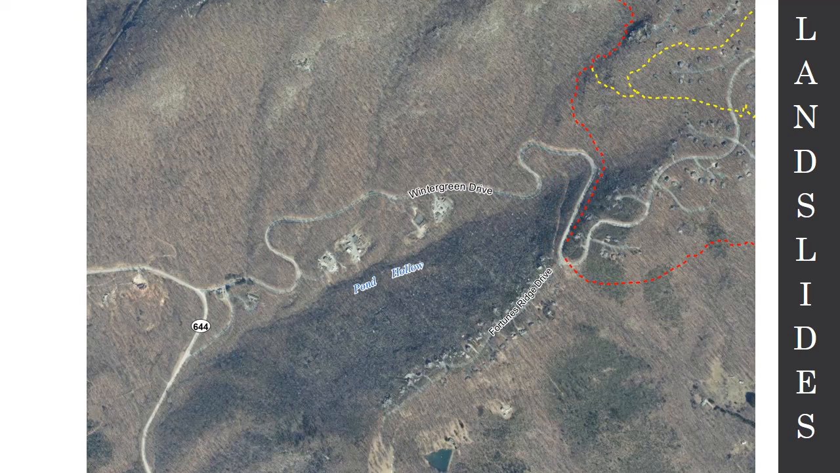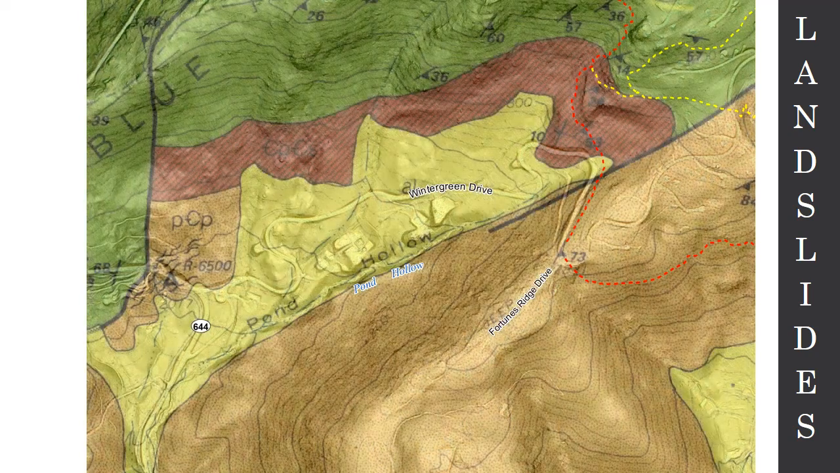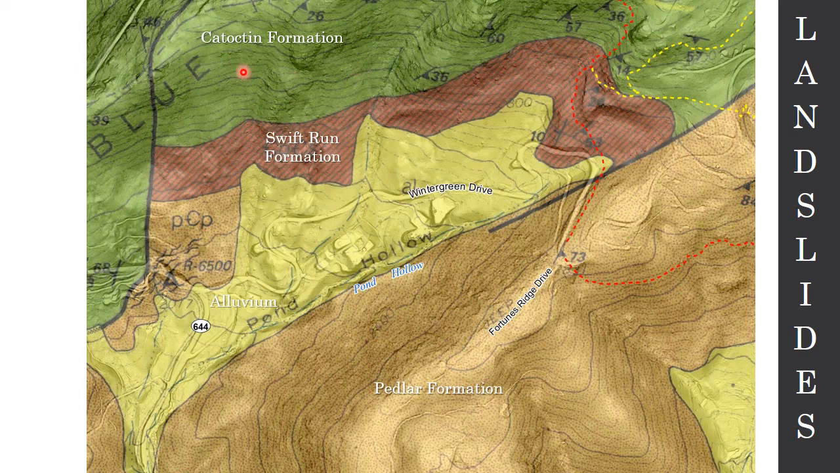So let's overlay the geology here. This is the 1977 geologic map that Jerry Bartholomew did for this area. And I put the labels on for these different formations. Again, our favorite green formation, the Catoctin up here. We have a band of Swift Run, that's that metaconglomerate coming down. And then this orange unit over here is the Pedlar Formation.